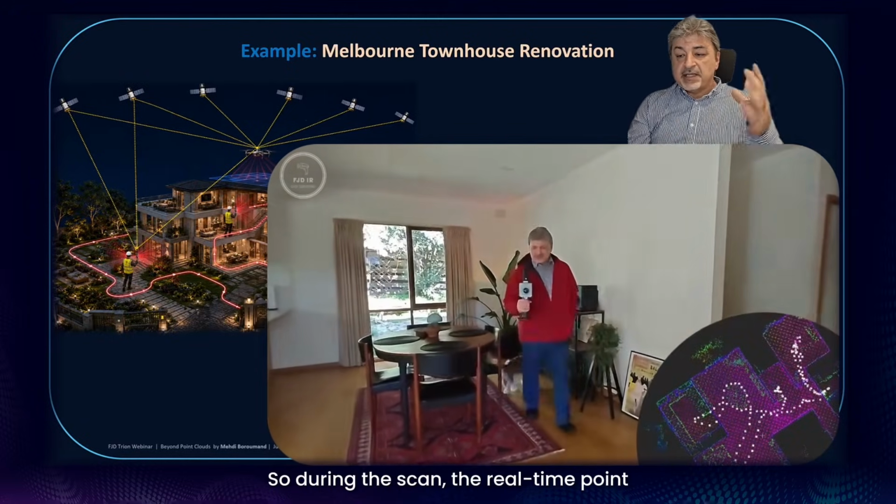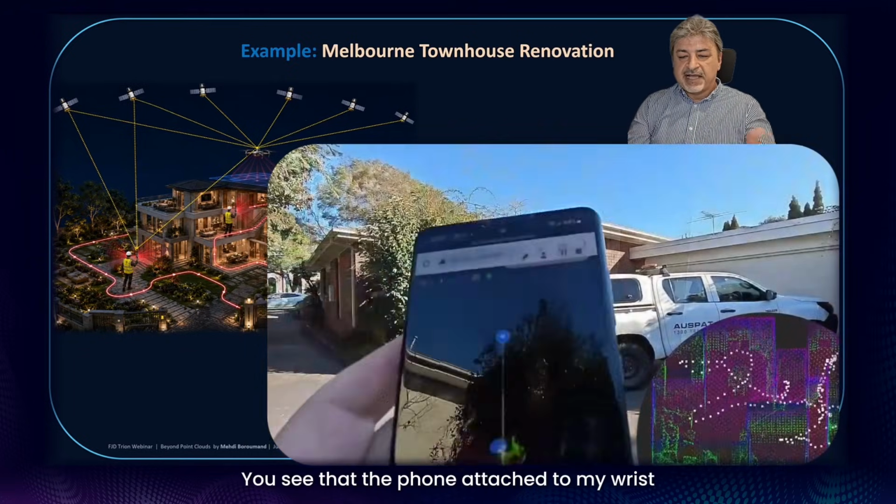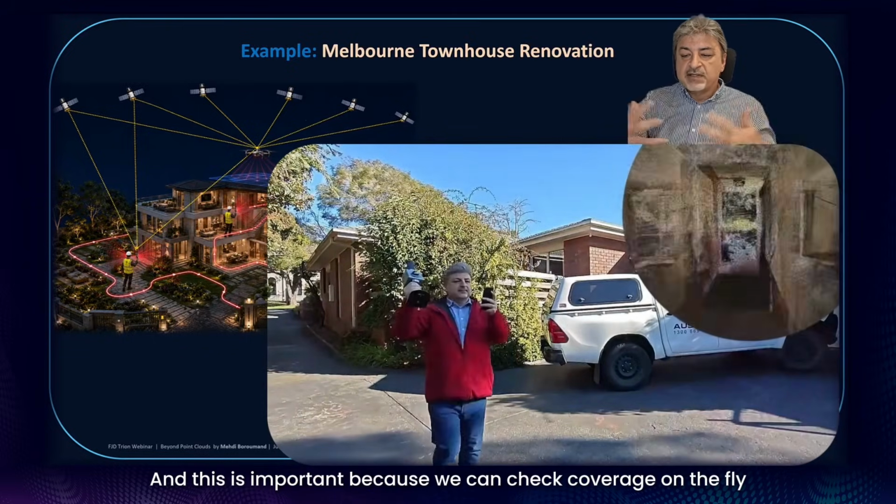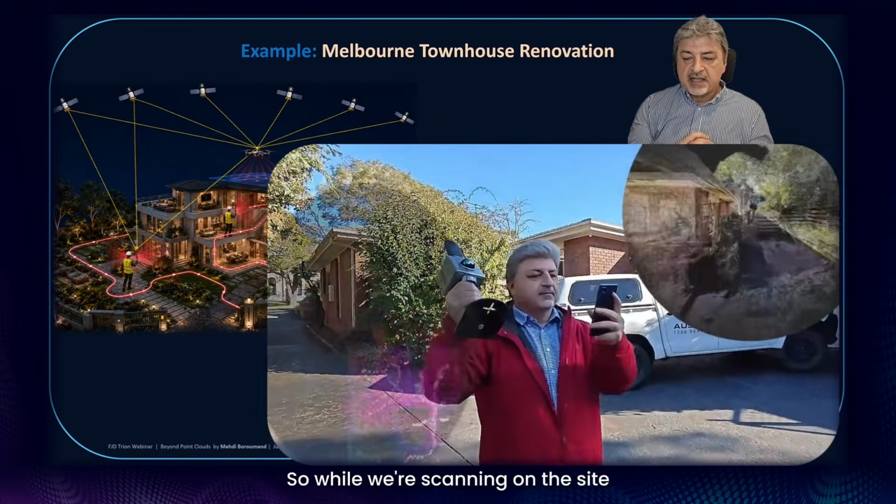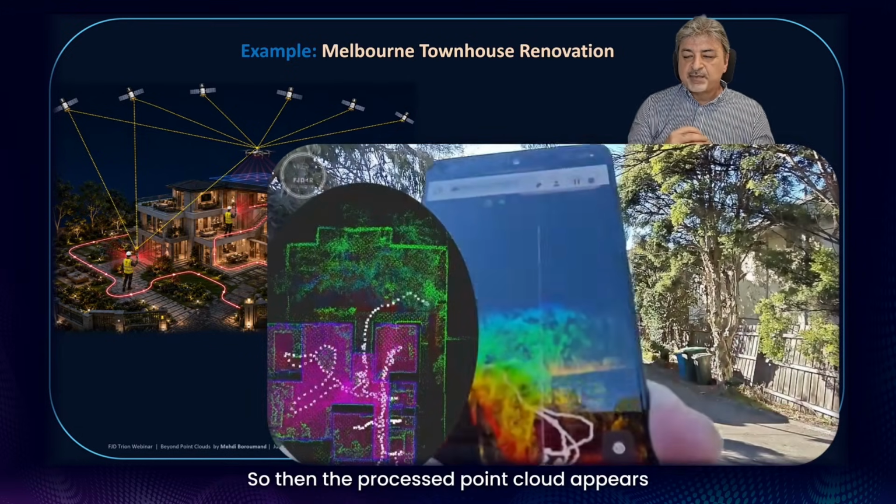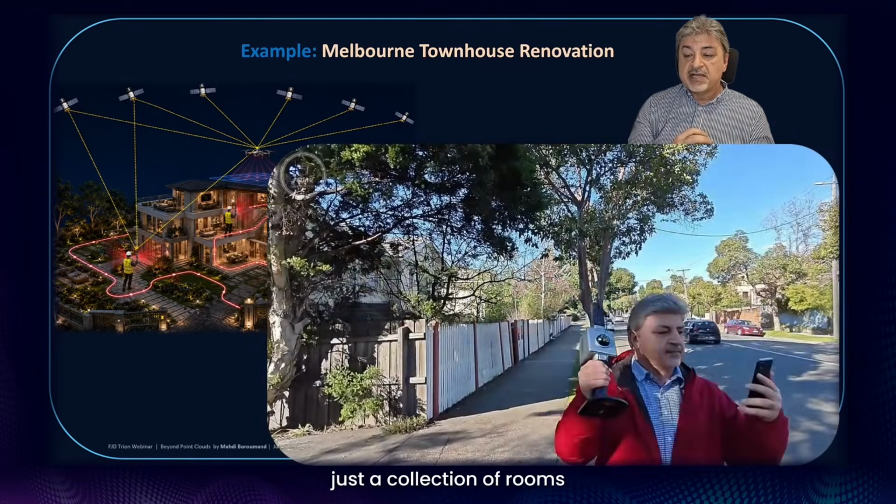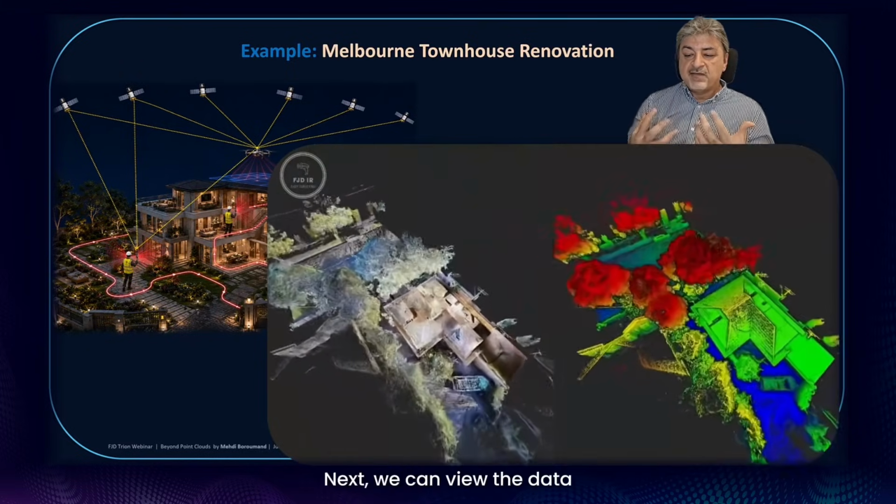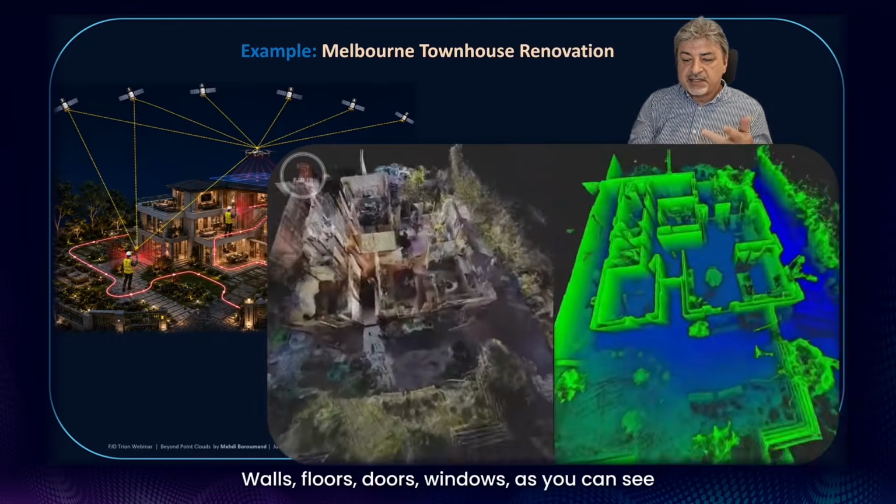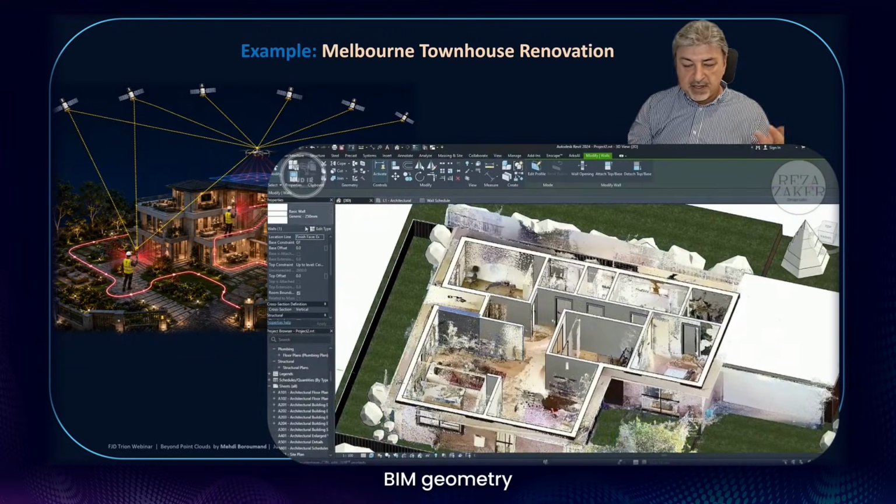So during the scan, the real-time point cloud is visible on my phone. You see that the phone is attached to my wrist. And this is important because we can check coverage on the fly, while we're scanning on the site, not after we return to the office, which is like a nightmare. Then the processed point cloud appears. At this stage, the site is no longer just a collection of rooms. Next, we can view the data, and then the modeling process begins. Walls, floors, doors, windows, as you can see, and other elements are interpreted and converted into structured BIM geometry.